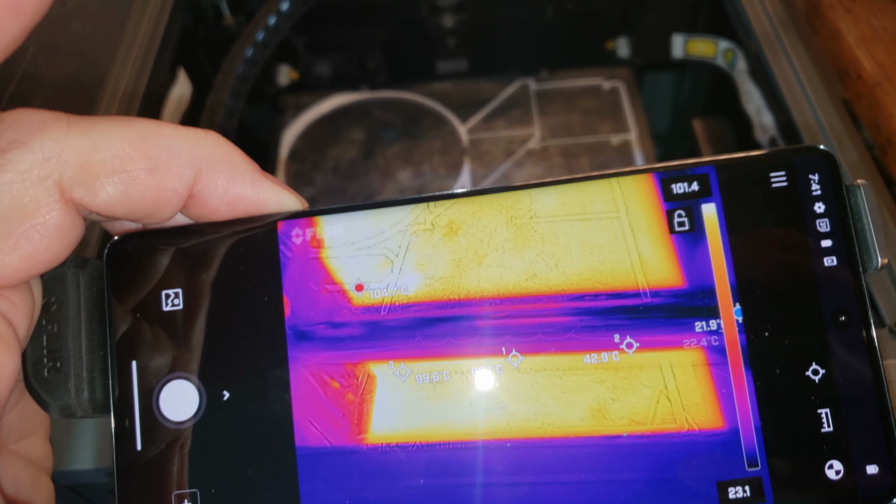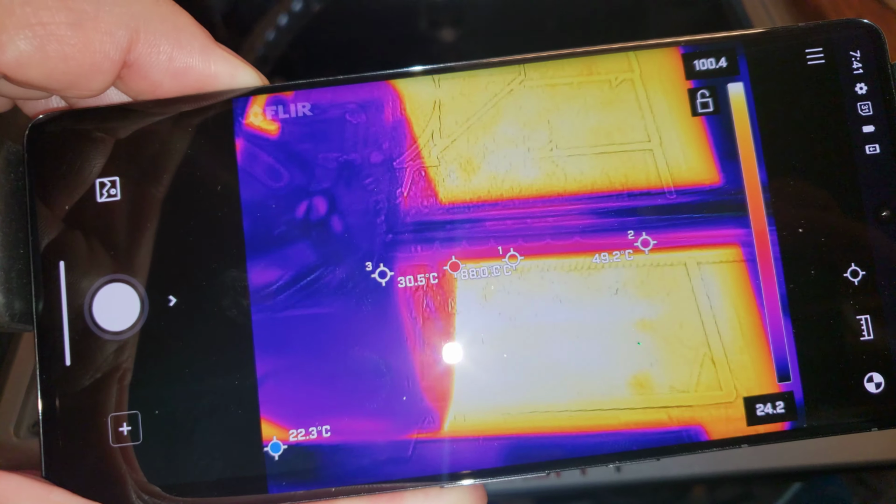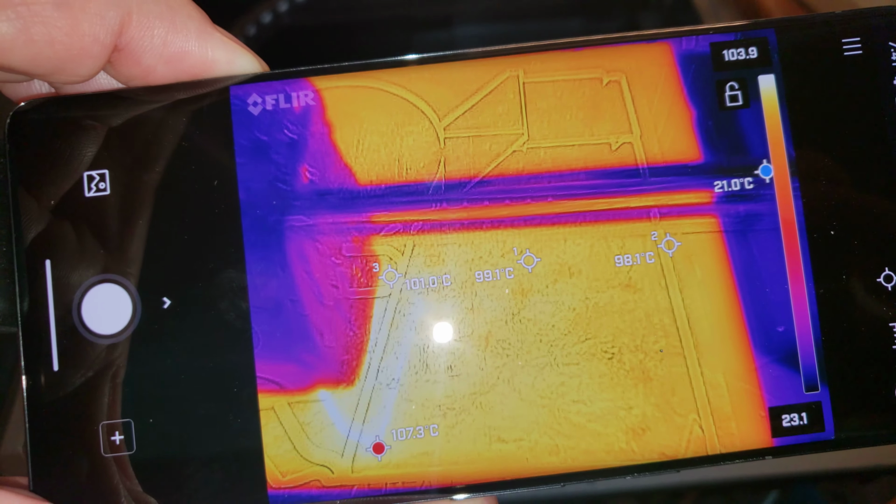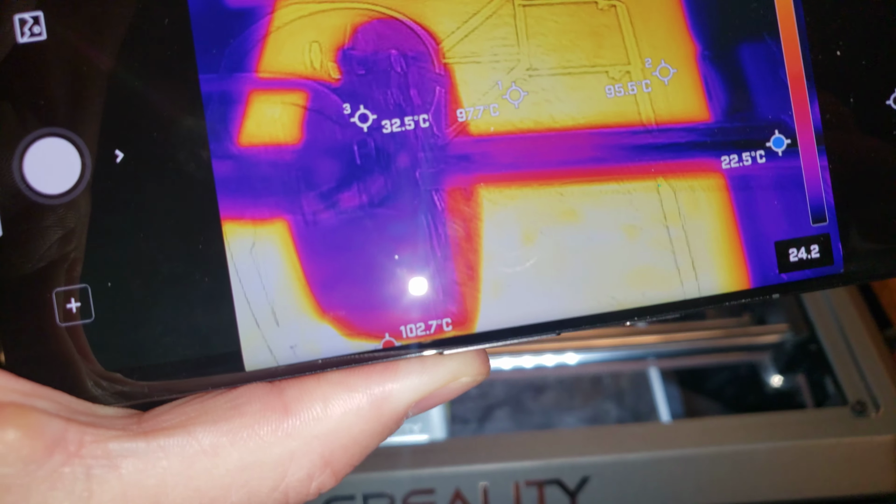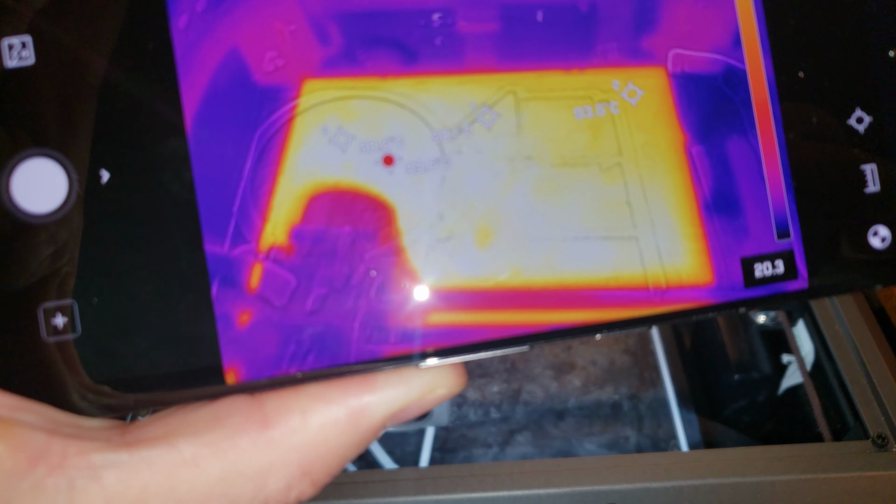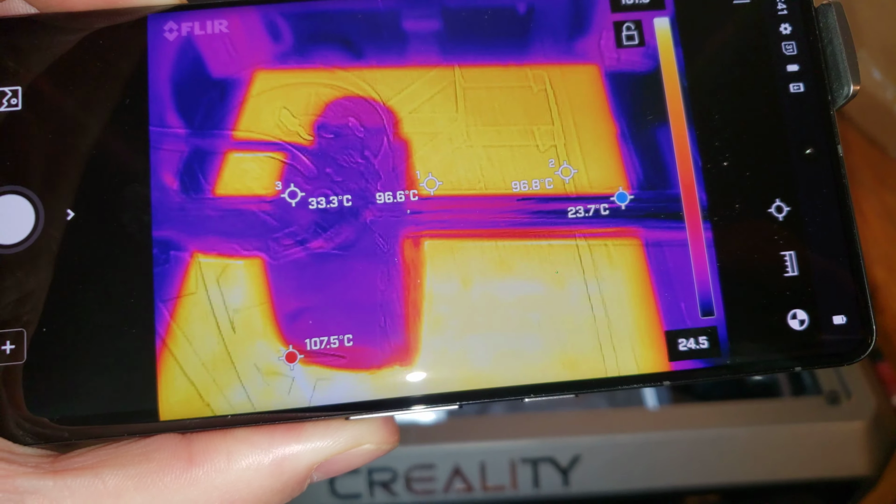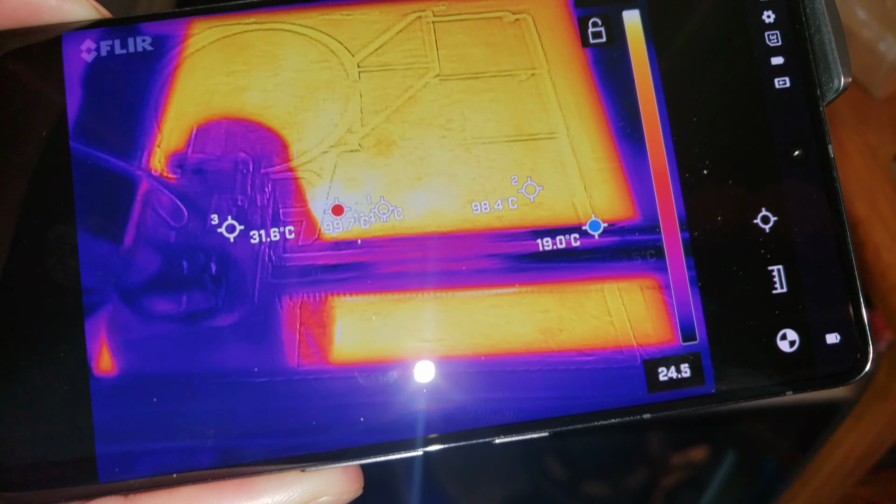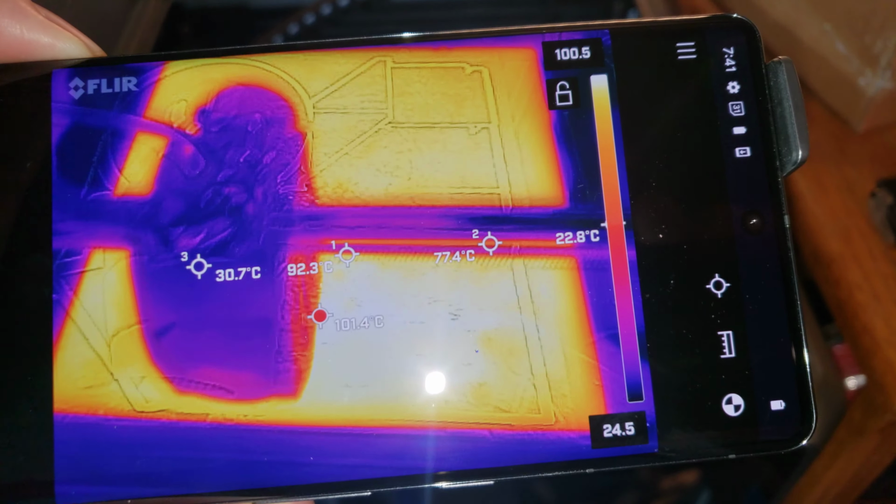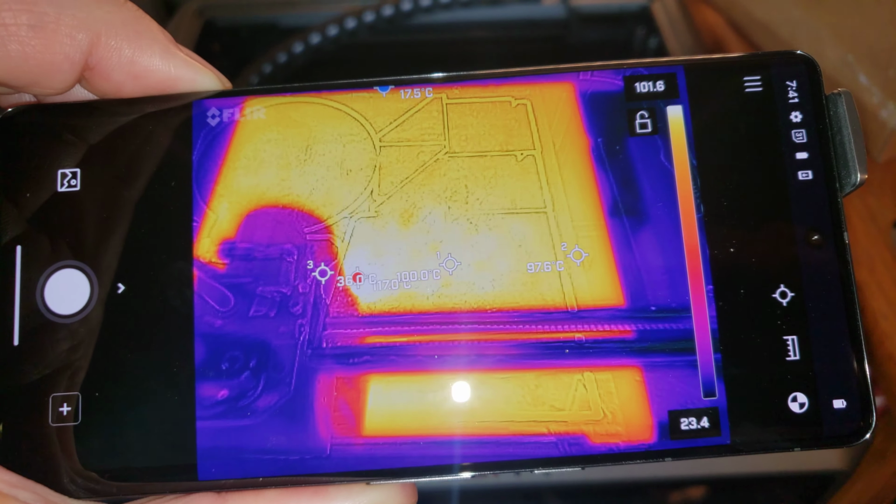Again, when it says it's 260 degrees, that's inside the nozzle, inside the heat block. That's not the external surface. So it just shows you how heat transfer sort of works. Nothing is a uniform temperature all the way across. It's always a gradient. And so I bought this partly just because it's going to make cool videos, but primarily I've wanted one for a long time, just to confirm temperatures. To know if things are really at the temperatures that you think they're at.